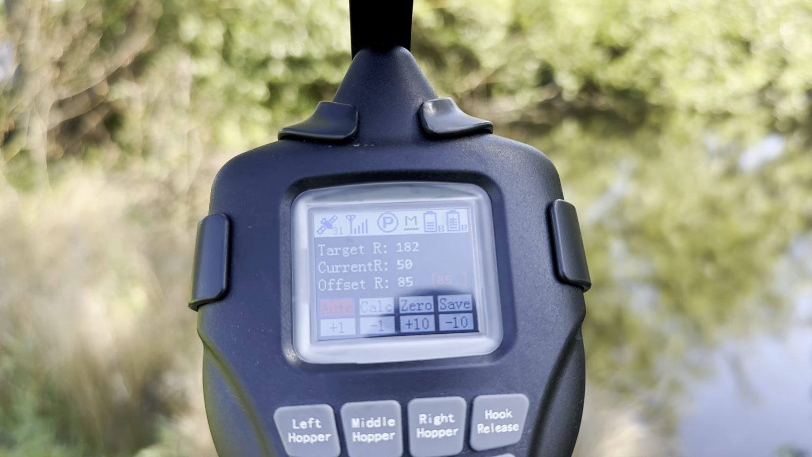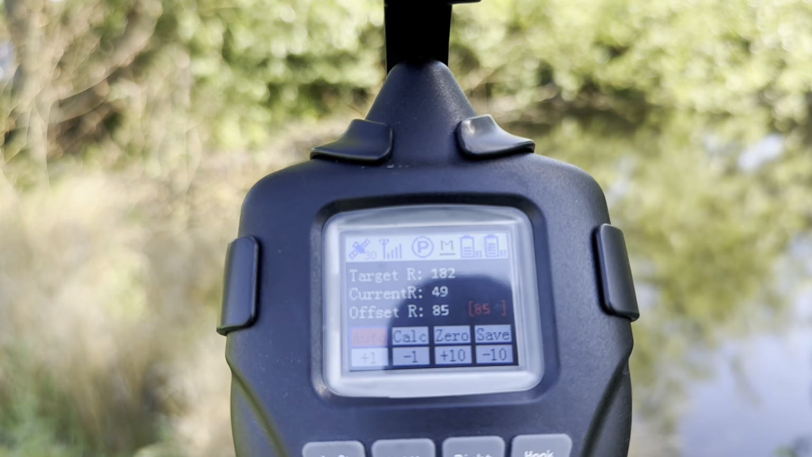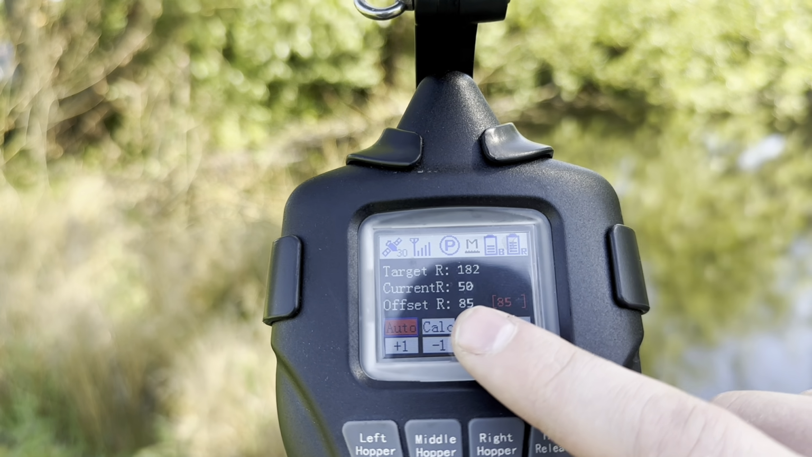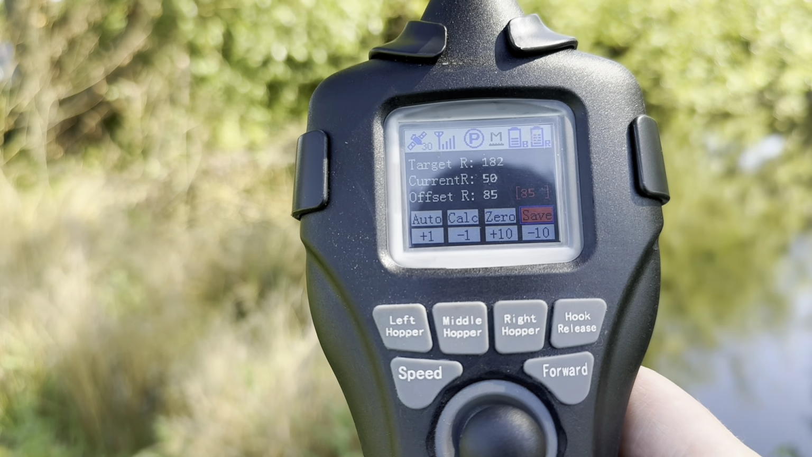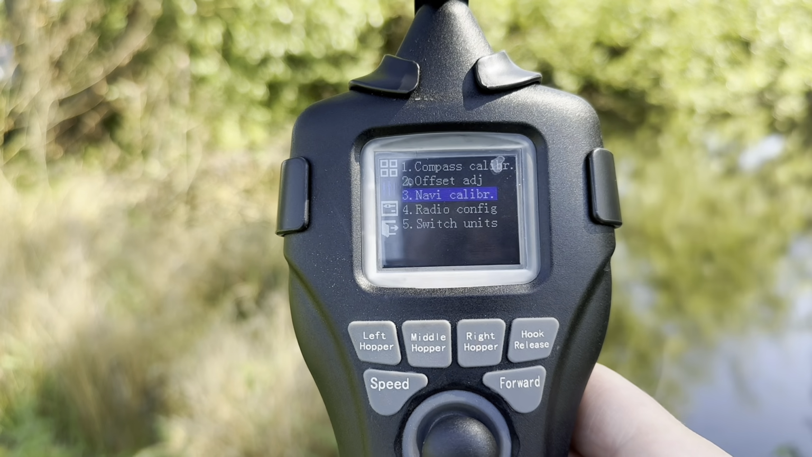If you find for some reason your boat is at a random number like the high 200s, you'll actually find it will probably head the opposite direction. It goes that far out. So I highly advise that this is around 80, 85 to 90. And once you've done it, make sure you click save, because unlike offset adjustment, you do have to physically save this. Otherwise, it will just reset to whatever it was before.